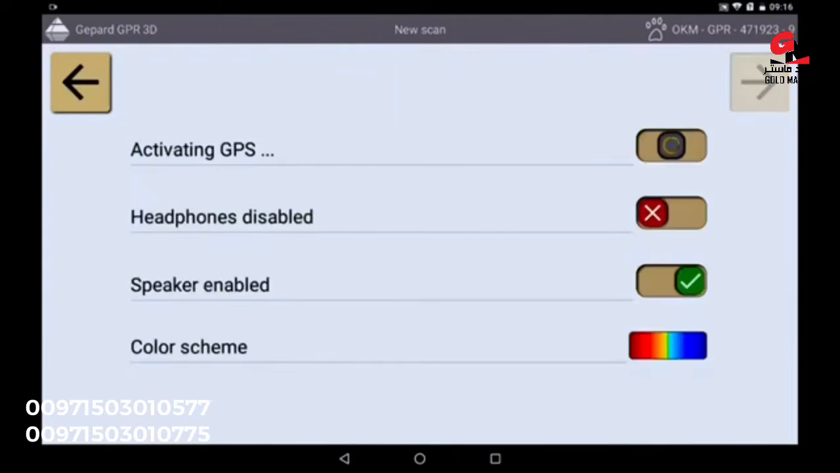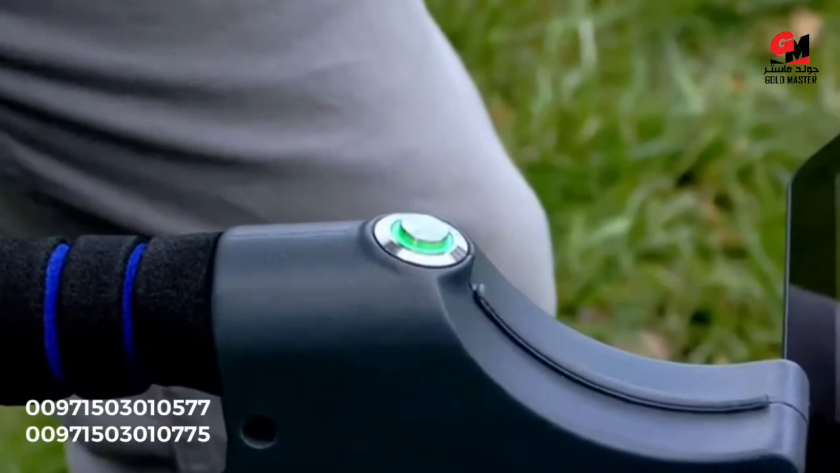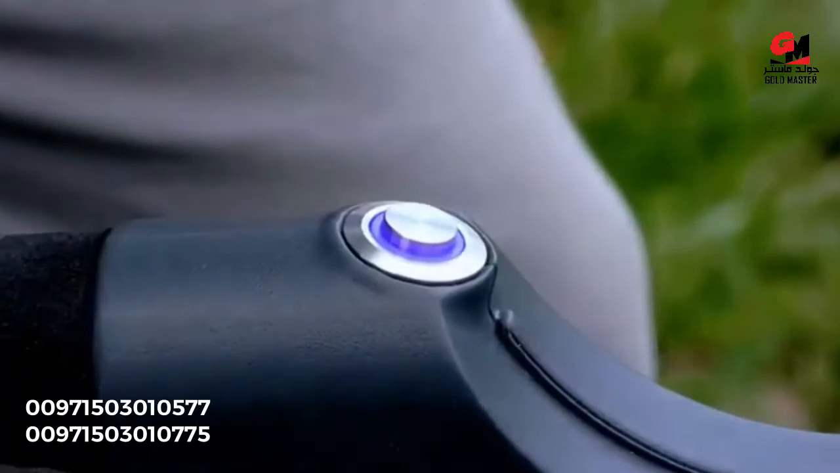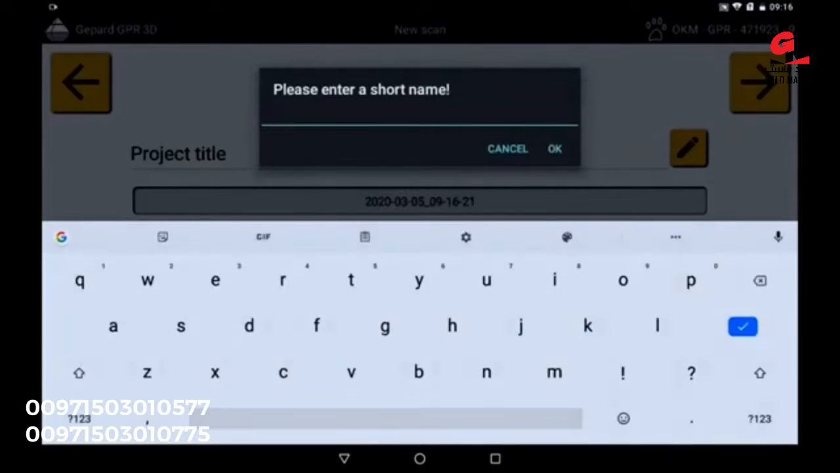Via the upper right arrow you continue and activate the integrated GPS. On the main unit you see that the green light turns blue, which means that you have a solid GPS signal. Confirm with the right button and give the scan a unique name to identify it later.